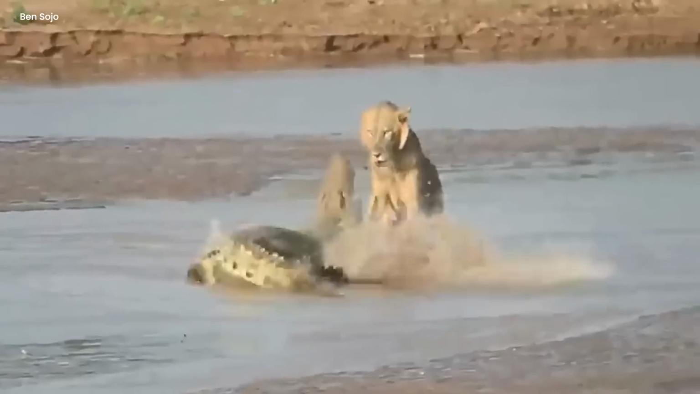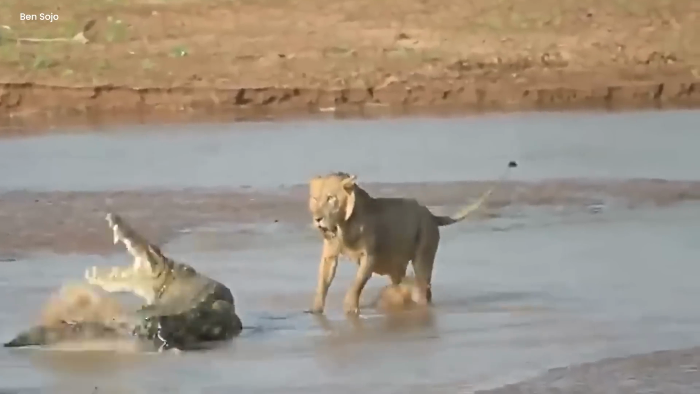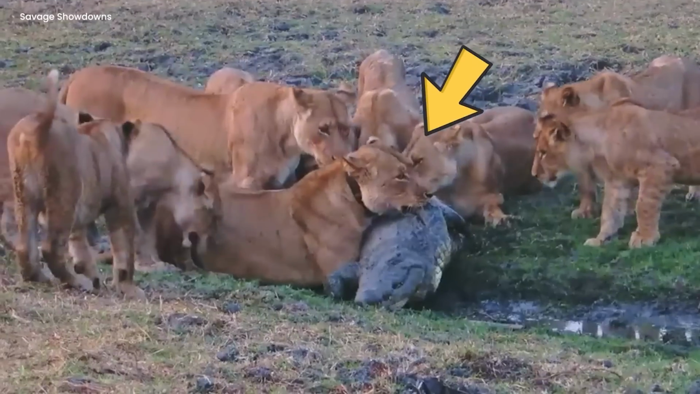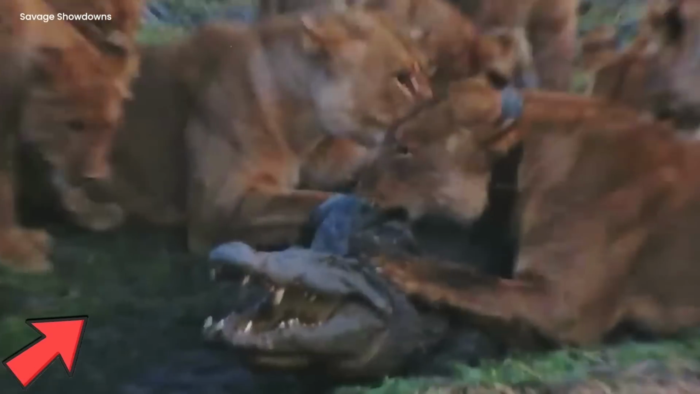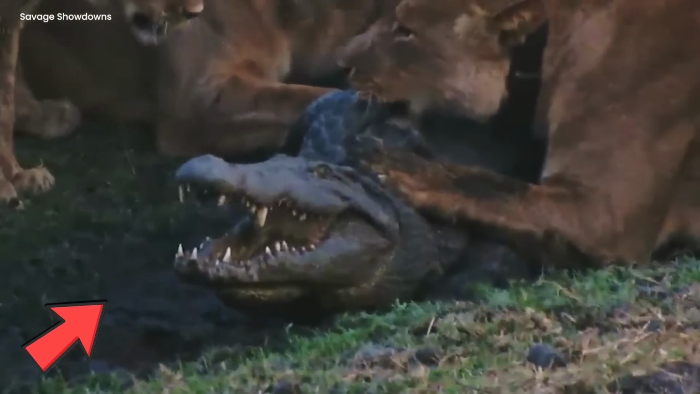The lions, like a well-trained team, jumped on the crocodile trying to run down. Teeth showed, and roars filled the air as the fierce cats took down their scaly dinner. The camera, with its unblinking eye, recorded the whole thing.